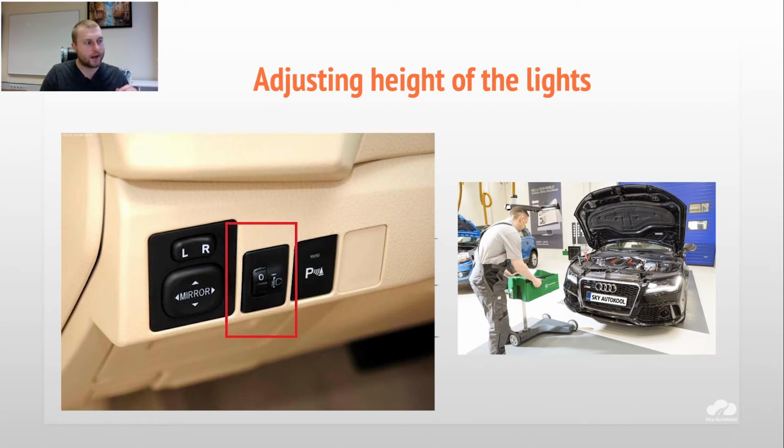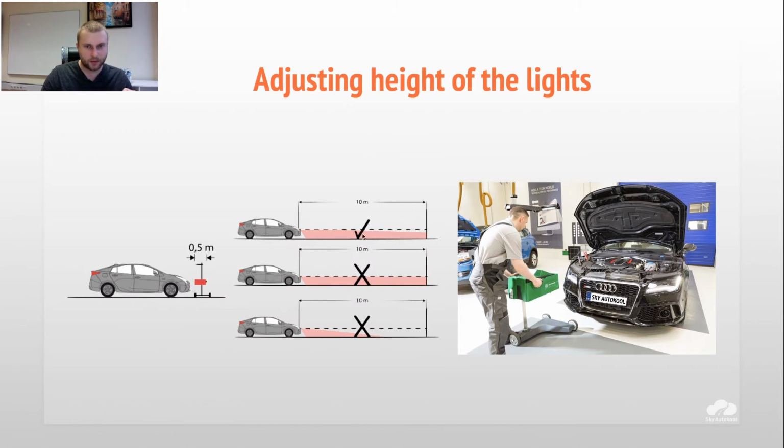For example, if you have 0, it means the headlights are illuminating the road like this, mostly parallel, but still not. If we go up to 5, the last mode, it will be illuminating the road like this, so very downwards.